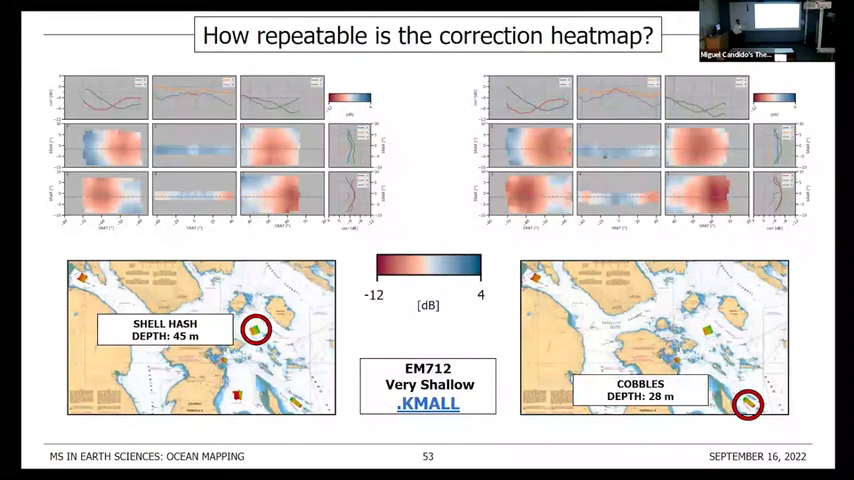Here, we have the same train of thought, but the only thing that changes is the system we are using. This time we are comparing heat maps for an EM712. But same mode, very shallow mode, again, two different reference areas. And the main difference is that this system uses the KML format. So we were expecting better results because at least we know for sure what the insonified area component of the TVG is.